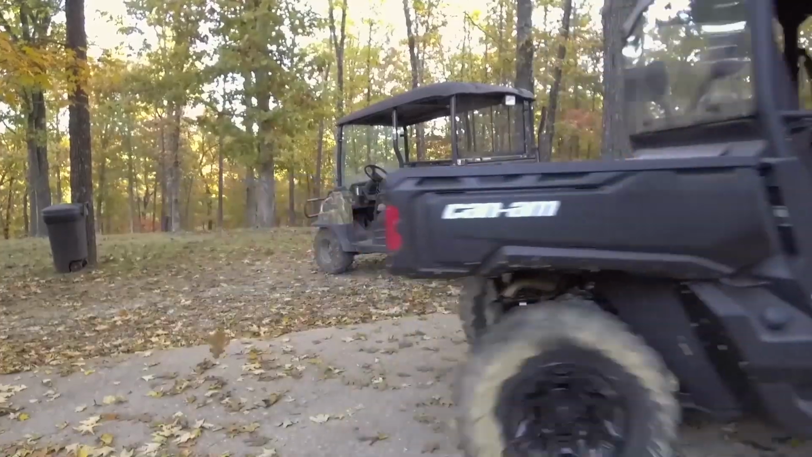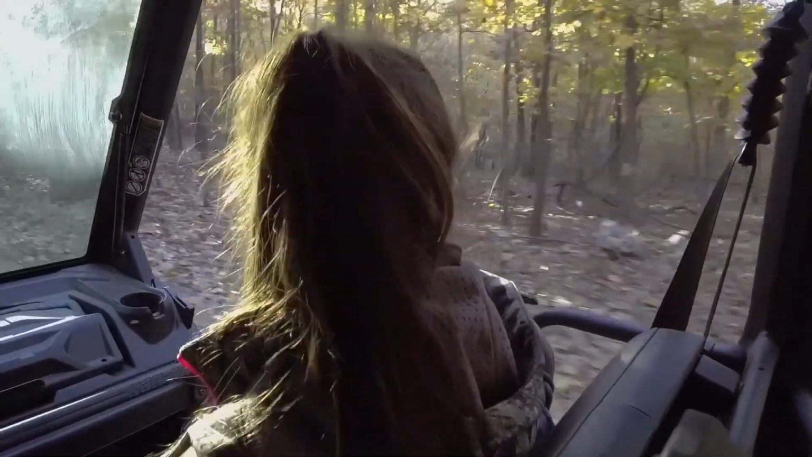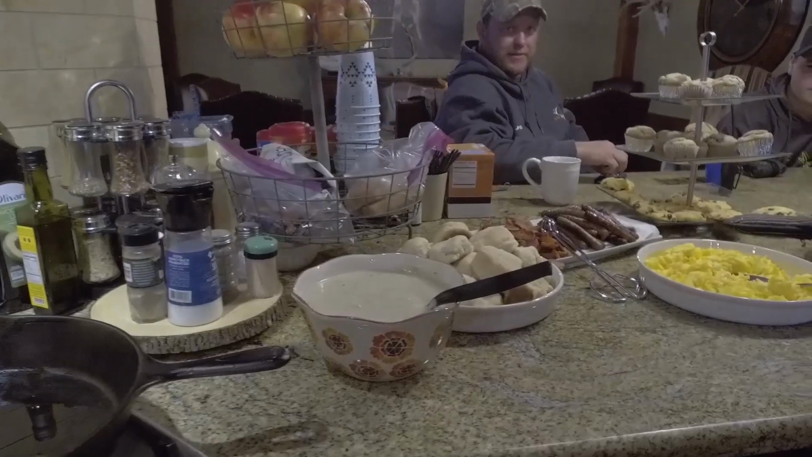Let me tell you about this place. First of all, it's gorgeous. How could you not like it with the beautiful fall colors and these trees and the animals? It's great, but the accommodations are over the top. Miss Sherry is an excellent cook. It's like being in camp with your mama. She cooks just over the top home cooking food.